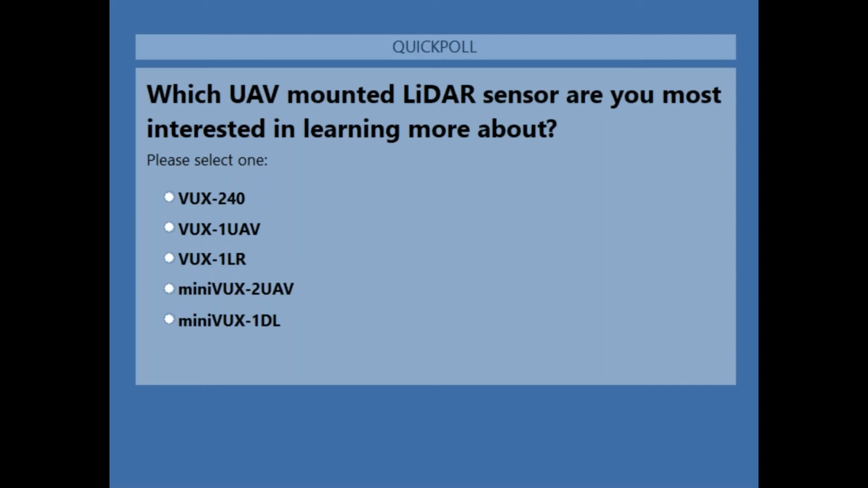Okay. As the polls are closing, there is equal interest for the VUX 1 UAV and Minivux 2 UAV at 31%, and the VUX 240 just behind it at 29%. The VUX 1 OR has an interest based off this presentation at 8%, and the Minivux 2 UAV had a couple voters at 2%.